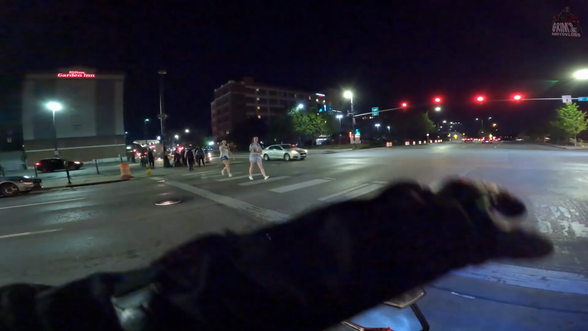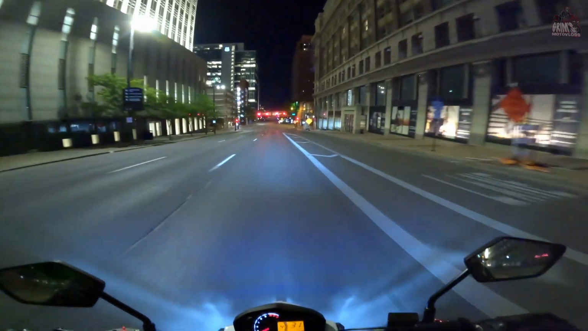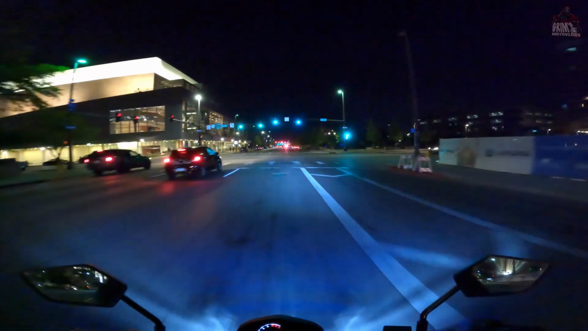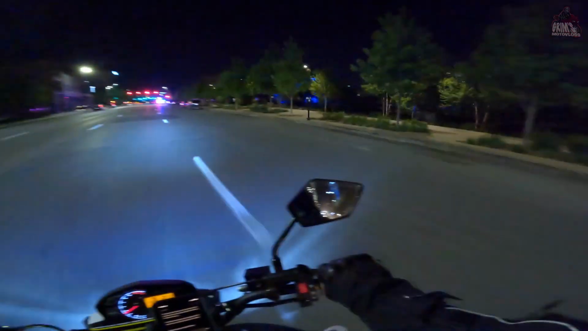You gotta jump like they did. Nighttime riding. Dude, it is comfortable out right now with all the gear on. Whew, it's perfect. Ow, just hit a pothole. My junk did not approve.